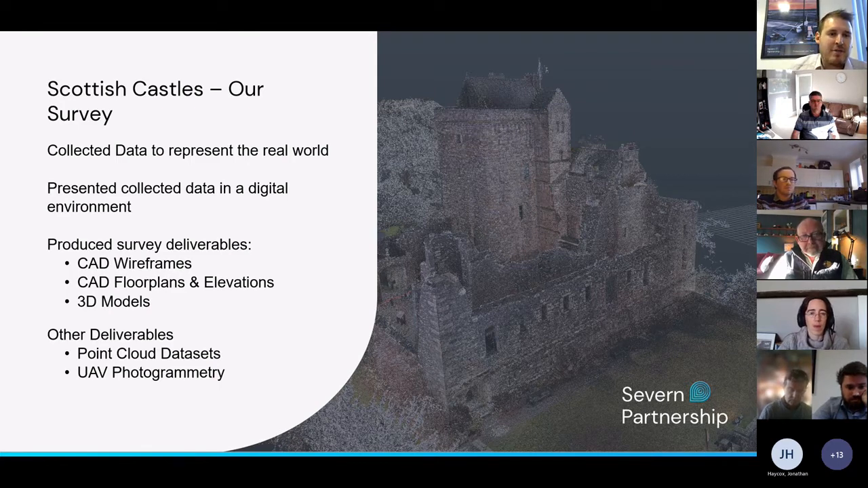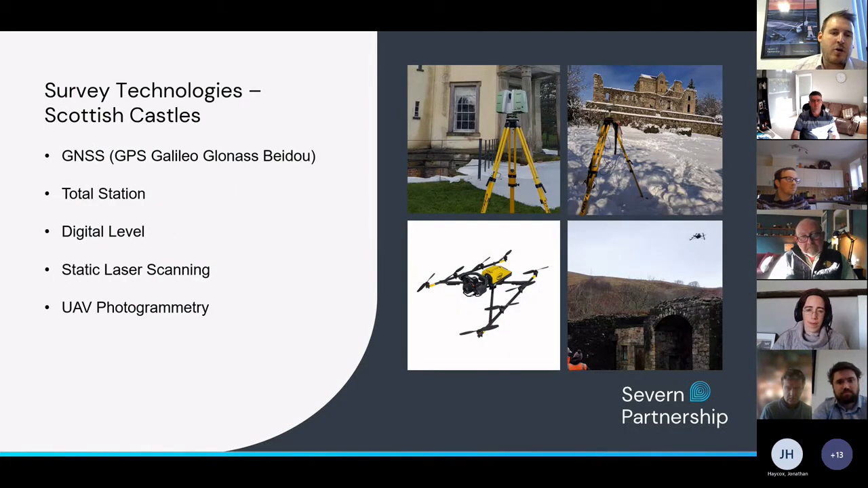So that's why the other elevations and the CAD drawings were delivered along with the high detail point cloud information. If we just flick onto the next slide, the technology we used to capture this information: we had to do a full robust control network around the castles that we used as a control base. To do this, we used GPS baselines.